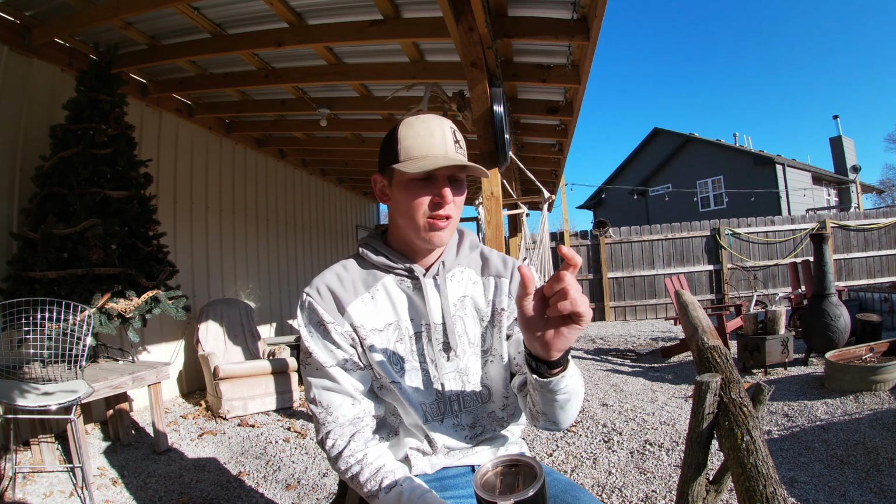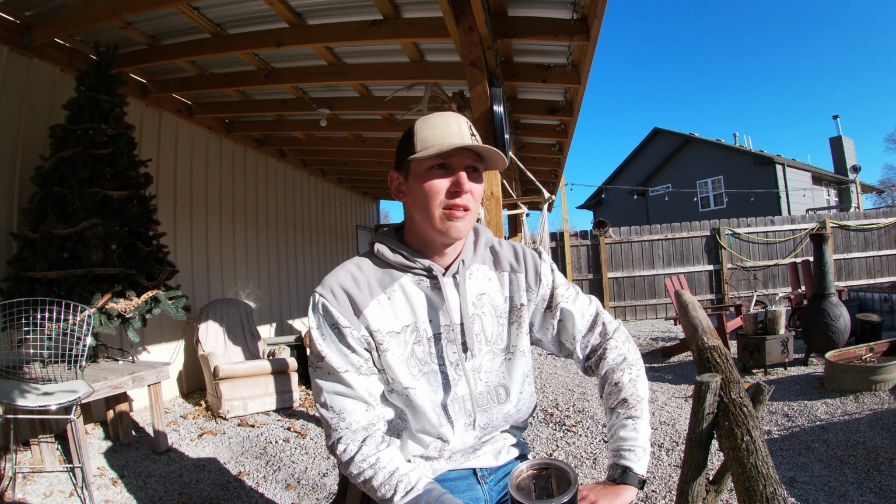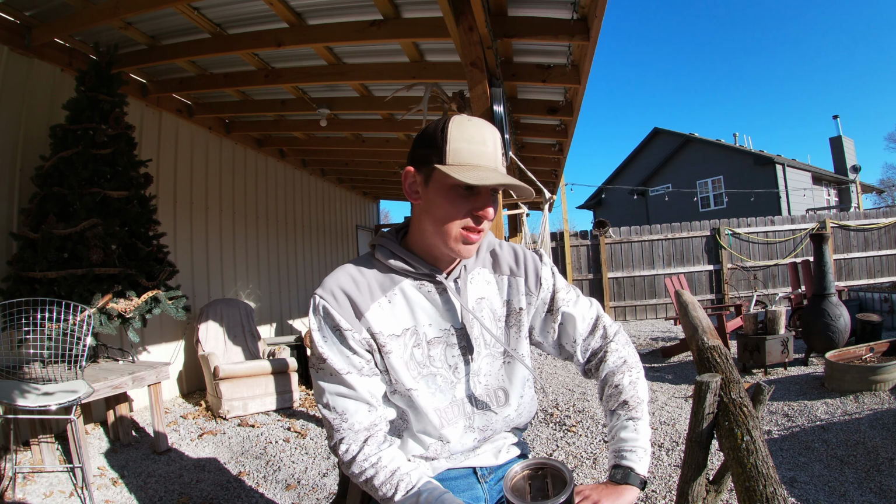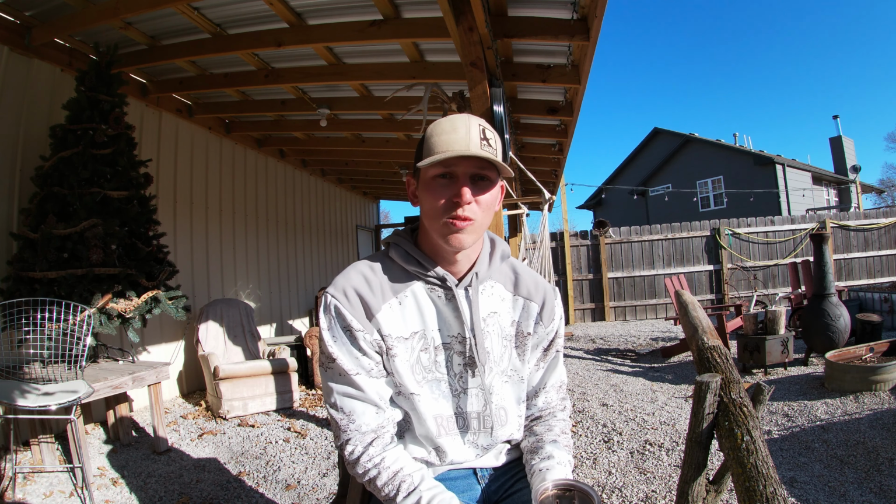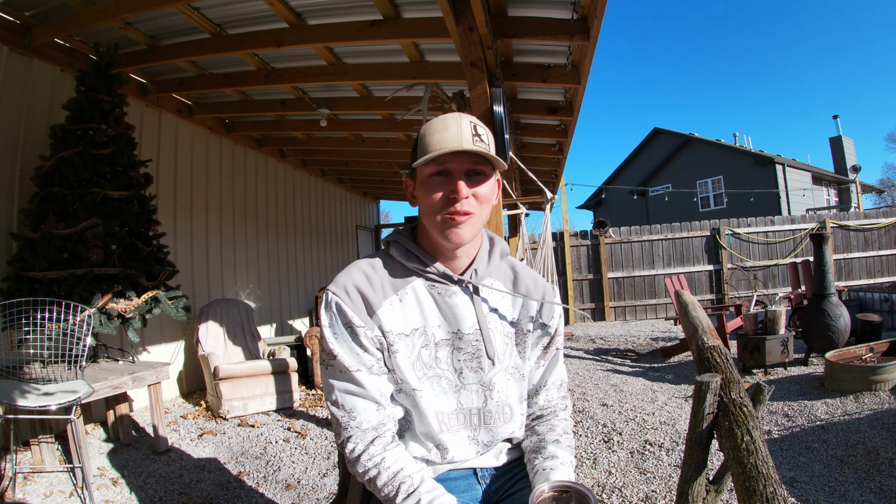I used a jig and wrap, which is a little bit bigger jig and a little different presentation, and I caught some nice fish with it, and then switched back over to just normal jigs, and I caught some more smaller ones. But it was a fun trip. It was cold, but that's to be expected.